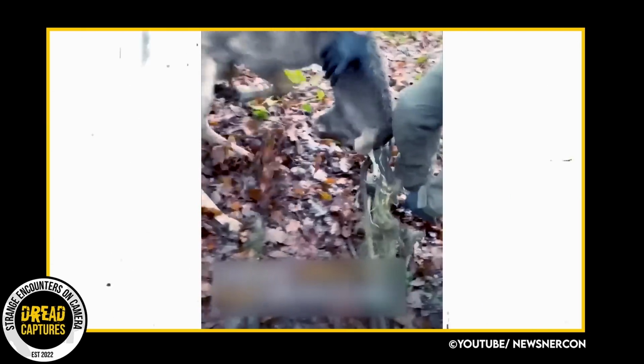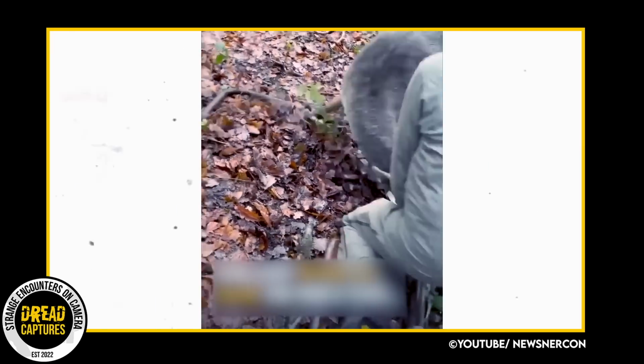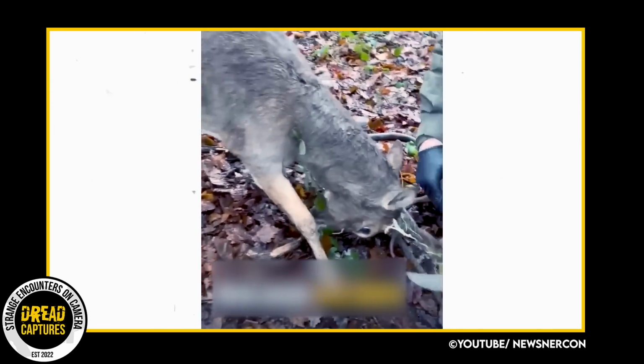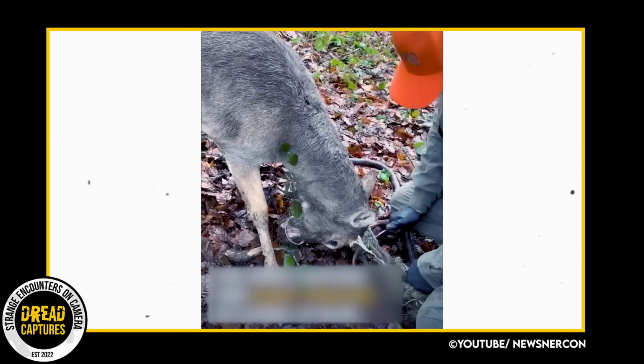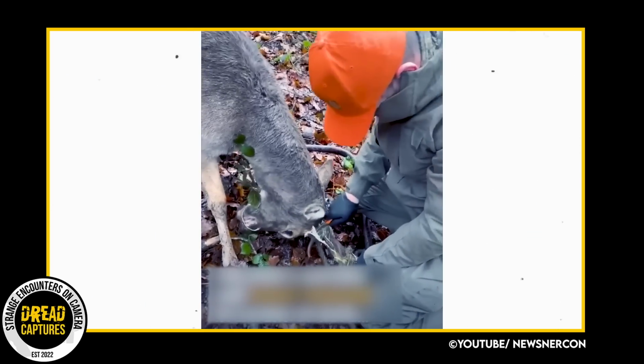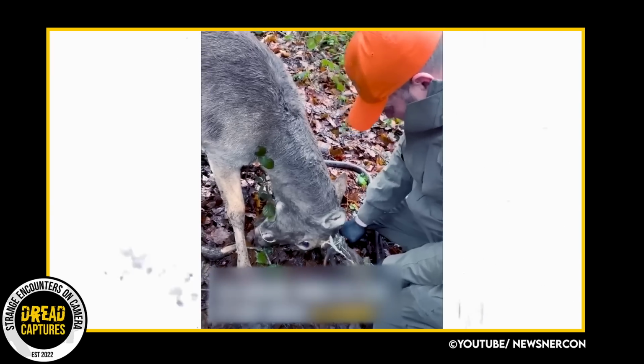Unbeknownst to the deer, these two men are here to help. David is finally able to gain some leverage with the deer by kneeling on his antlers, while his father films. He's given the knife to try to cut the rope from the antlers, but there's a lot of rope and it's tight.